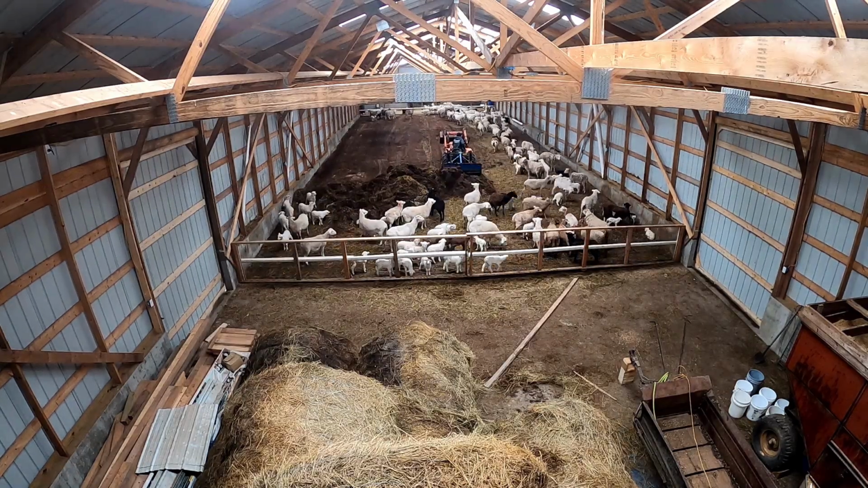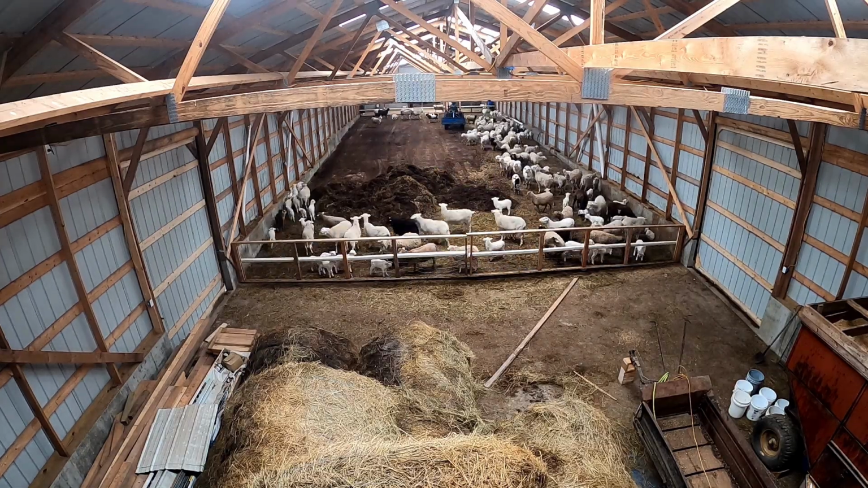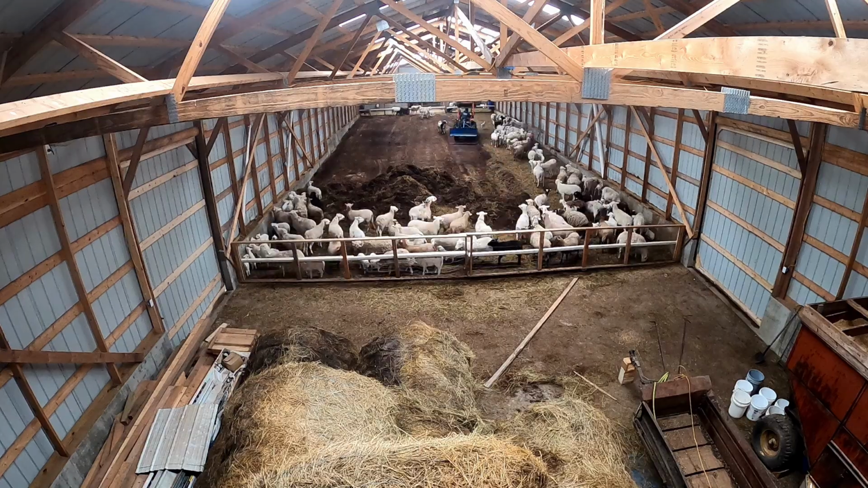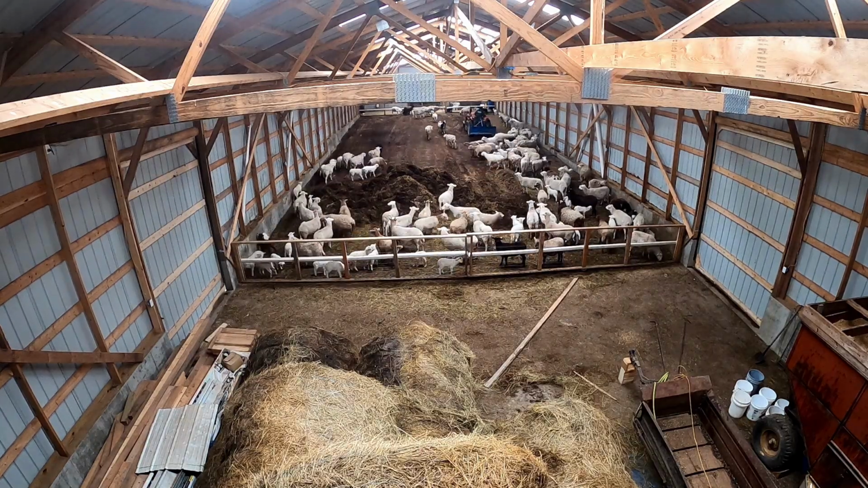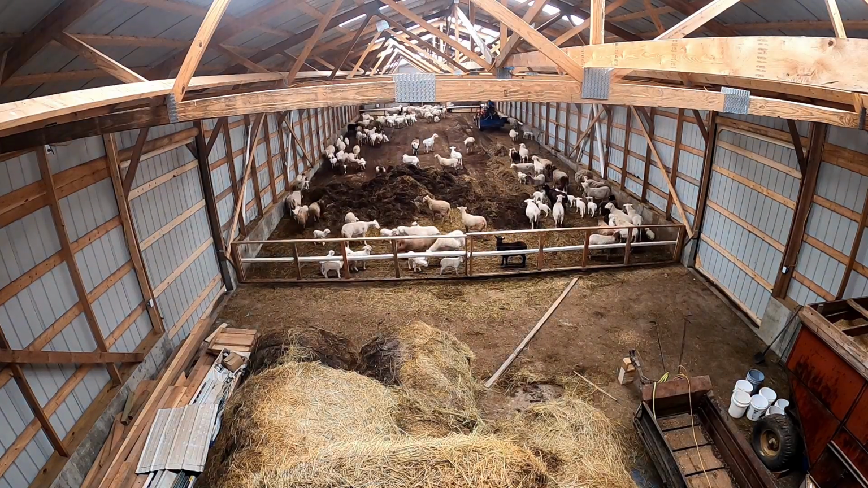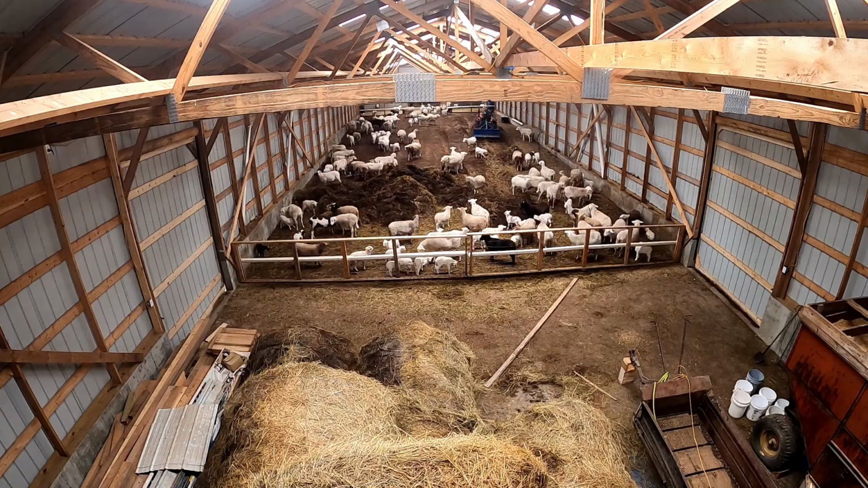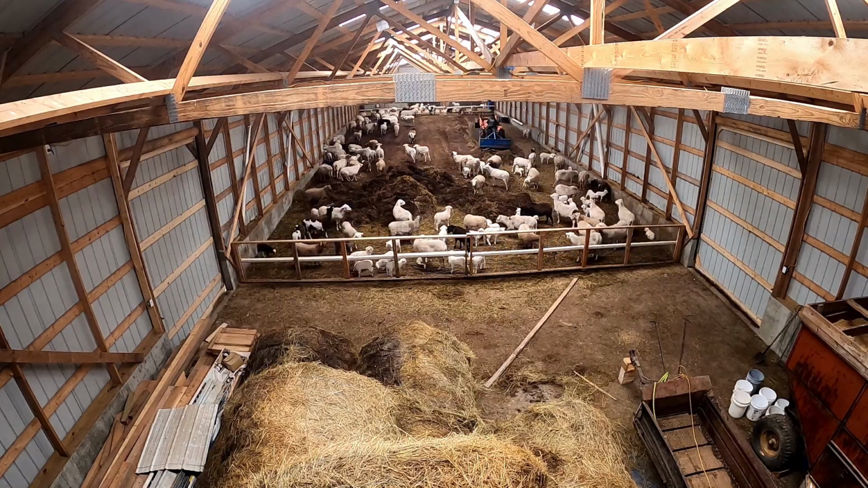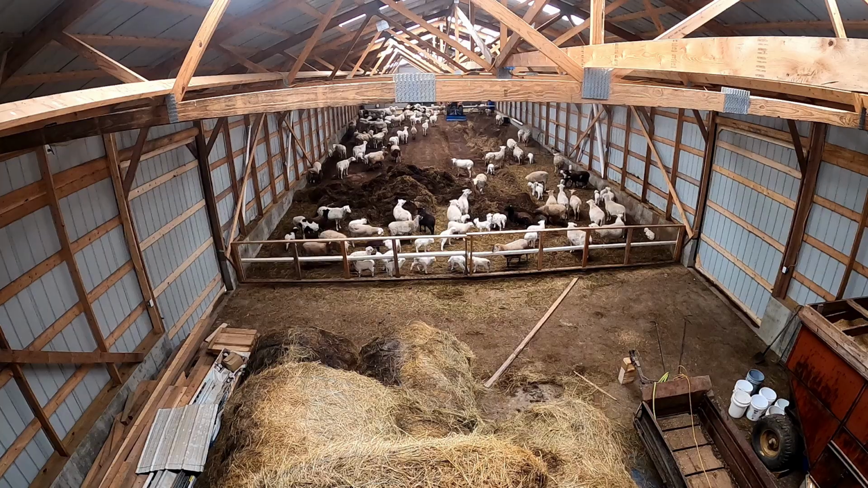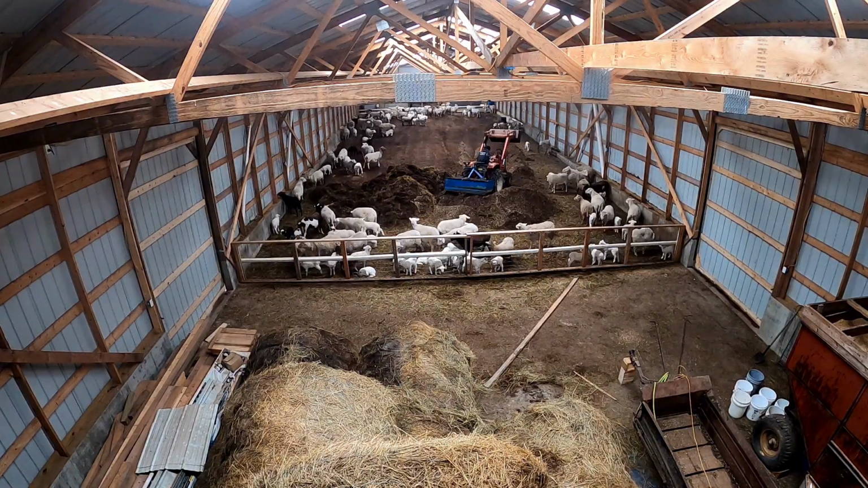But there are lots of reasons why thermal is so useful, and you're going to see in this video how it has enabled us to keep predators away and do it while being able to clearly identify targets. So even when the targets are mixed in with our sheep, we can still clearly identify them. The night vision is just a very good method of doing this. So let's get into the scope and show you all how it works.